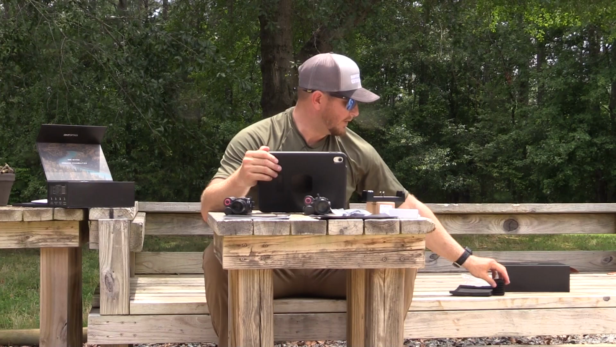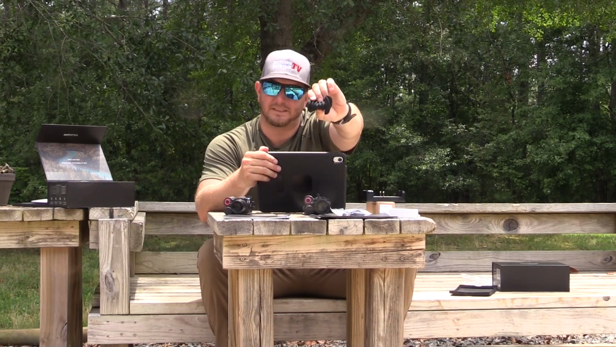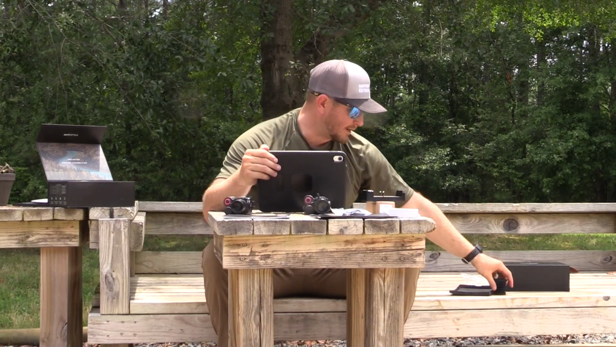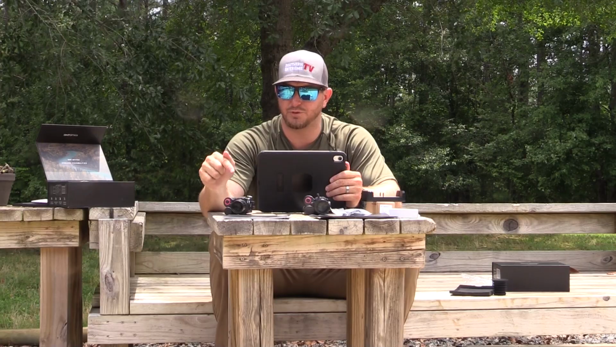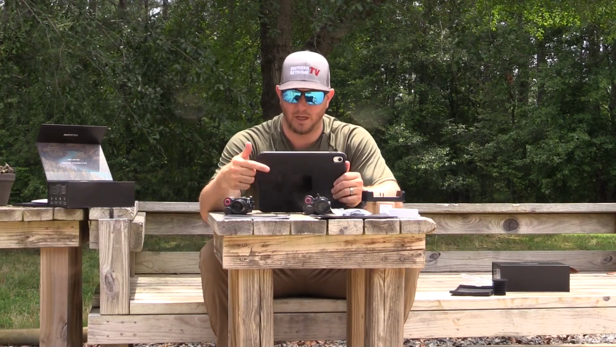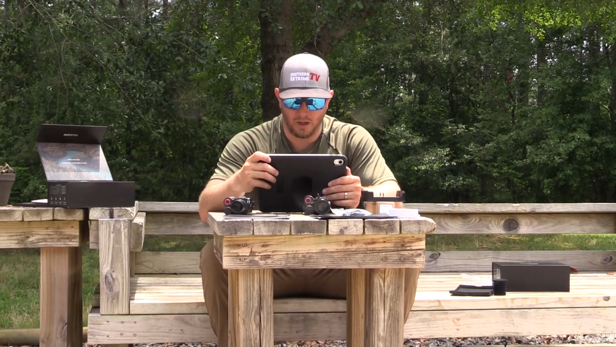Especially for those of you that do not like running these eye cups, having that better eye relief is going to be really nice, because it allows you to shoot potentially a higher caliber rifle without having to worry about your face being so super close to the optic. So that's a really big upgrade from the V1 to the V2.